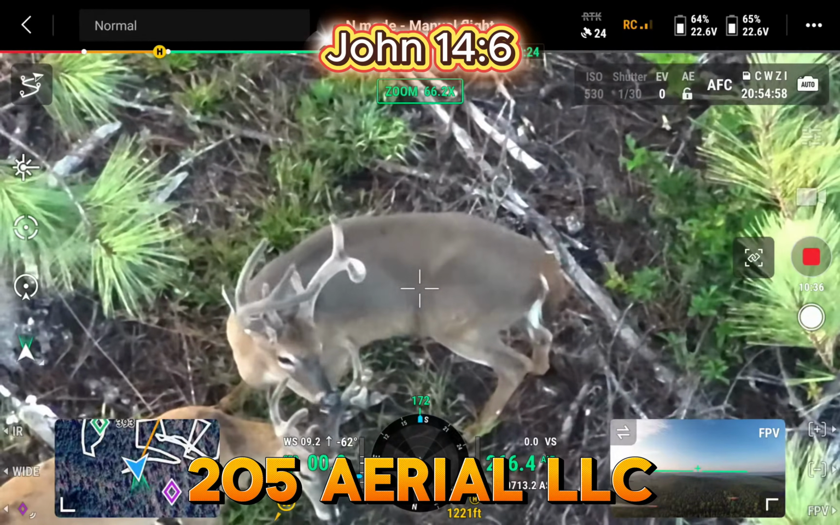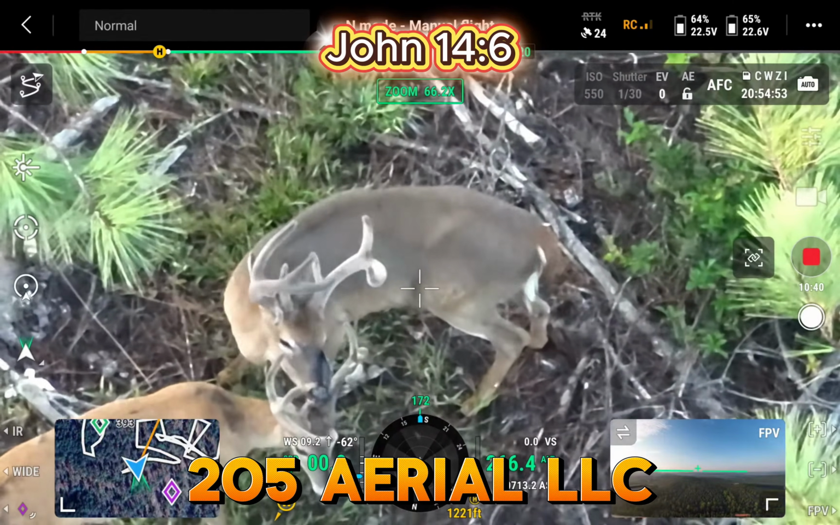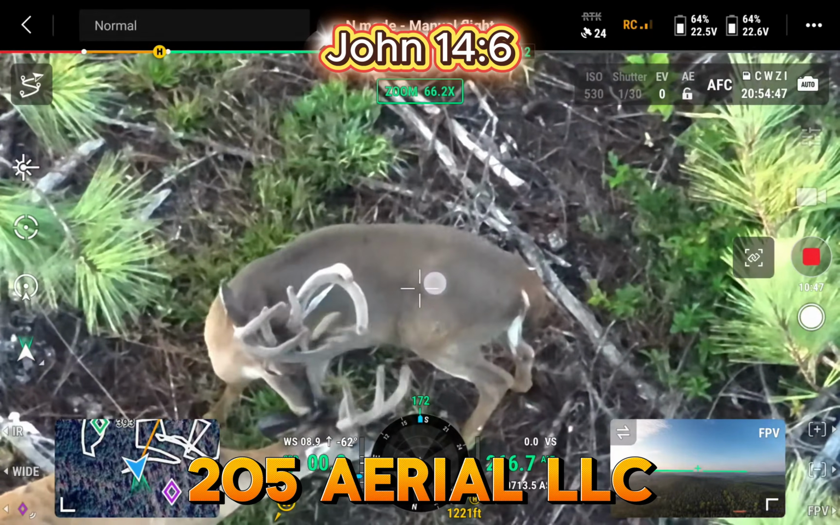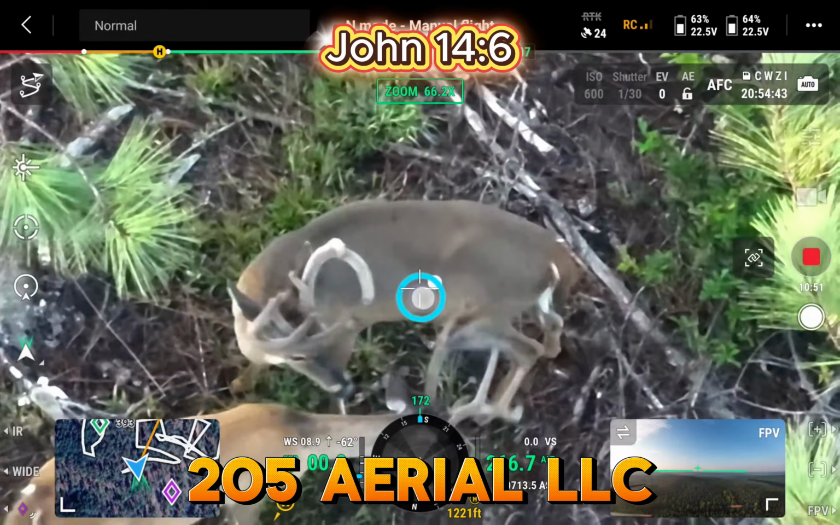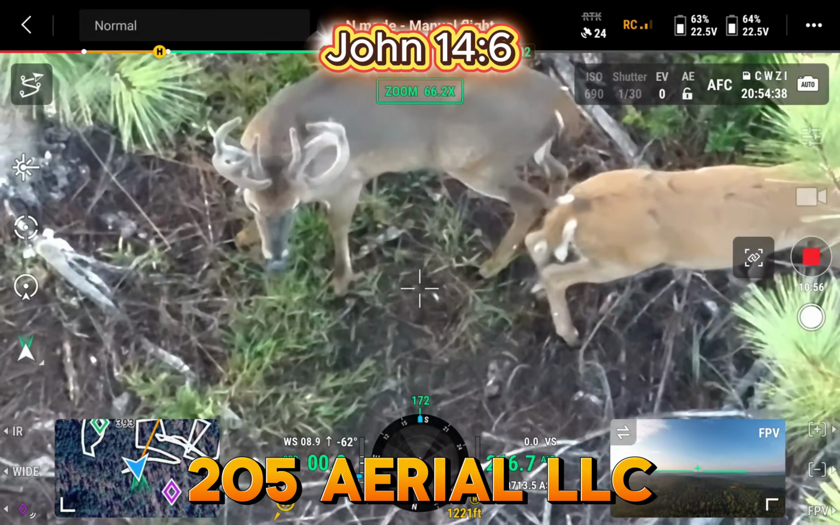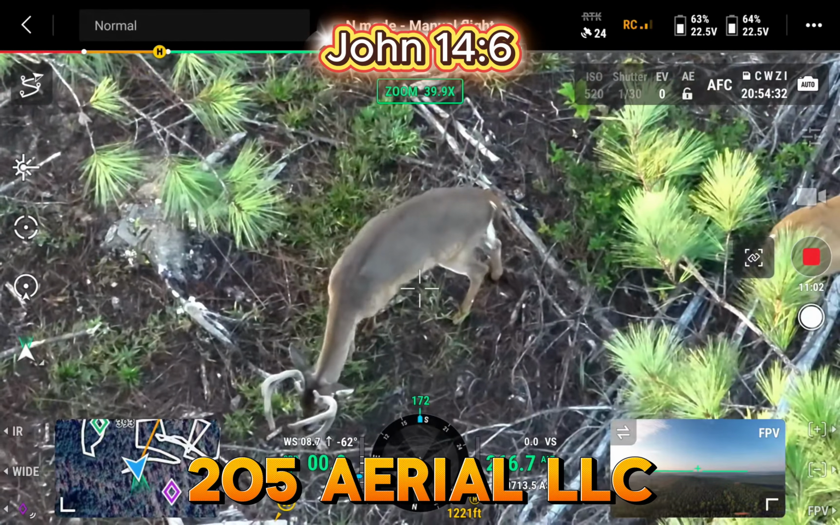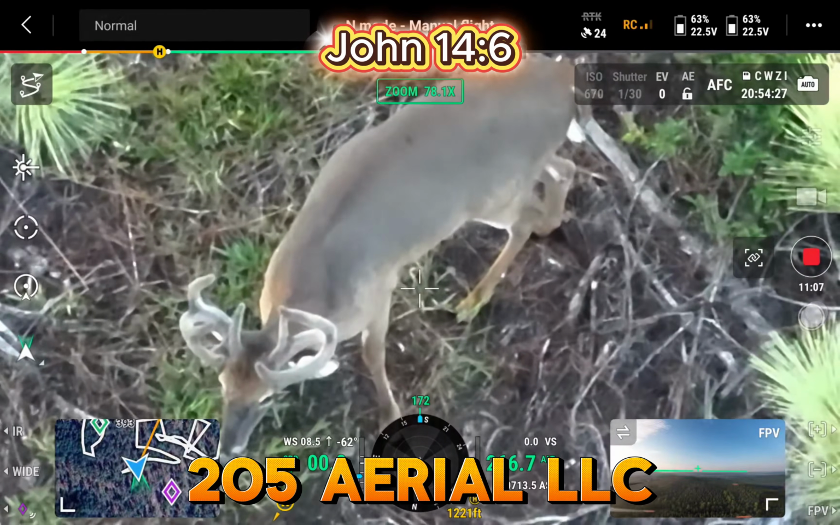When you think about the 4-plus-year-old, their legs look a little bit shorter because their body's big. You look right here at their hips. A 3-year-old's going to be a little bit more sunken in right there. Their belly will be a little more sunken in. Like that one, you can see the little crease in that one. Well, this one, I don't know. I think this may be a 4-year-old buck.